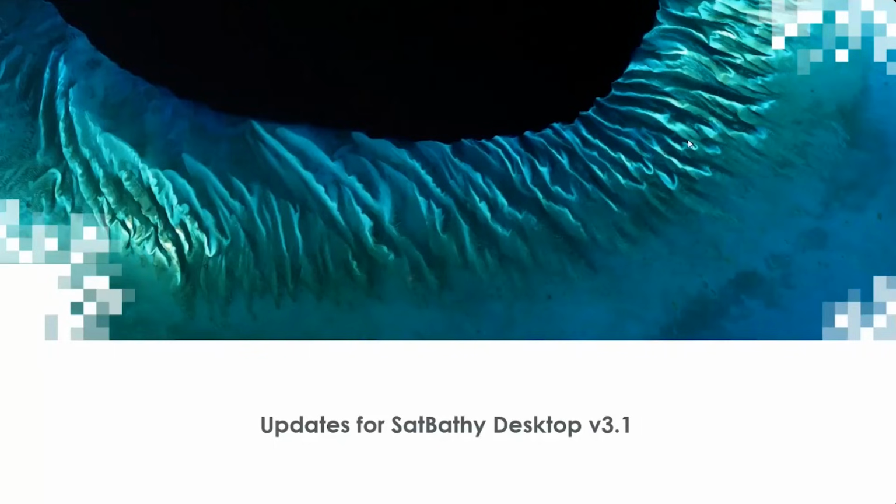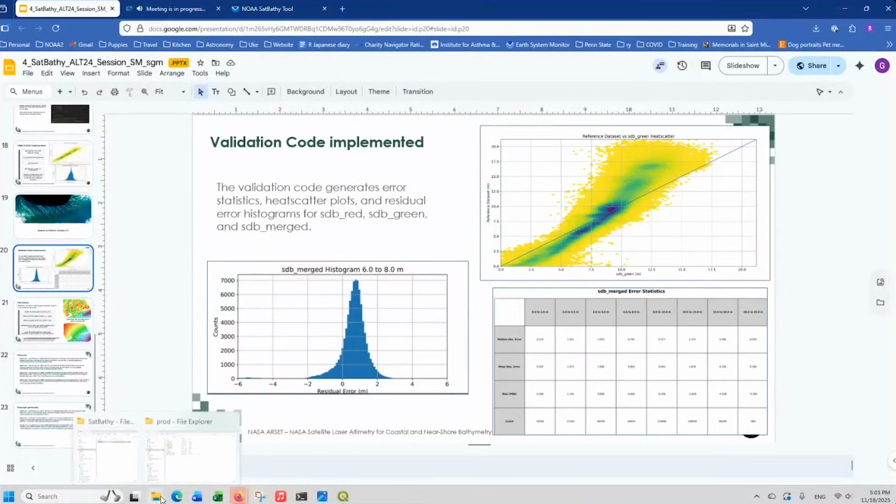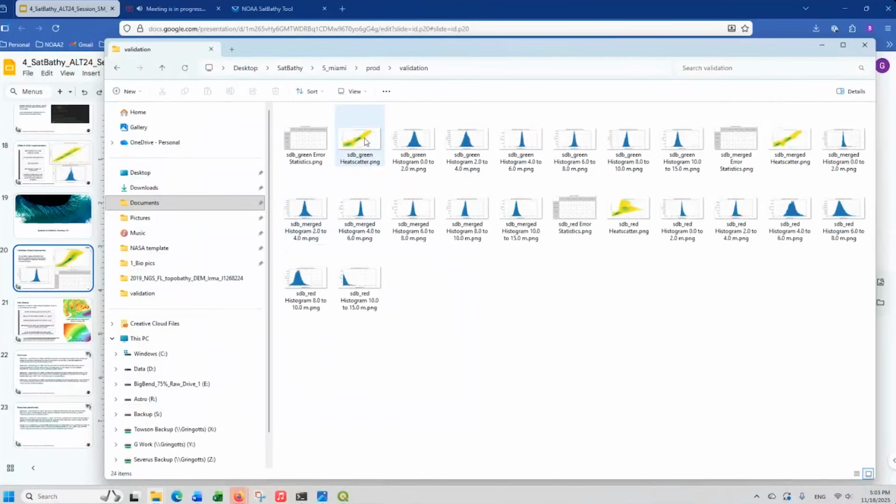Now I'm going to talk a little bit about major updates for the SatBathy desktop version 3.1. As Kiana mentioned, we have the validation code, and that should be ready to show you in our actual data. That's in our validation folder. We can see how we did.